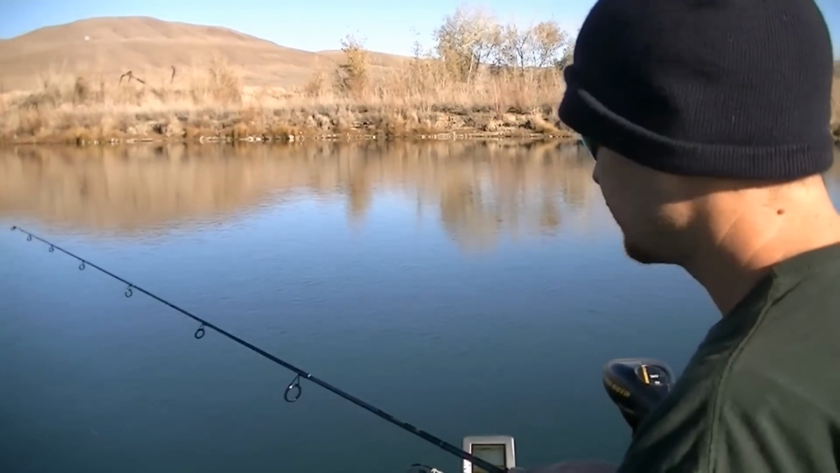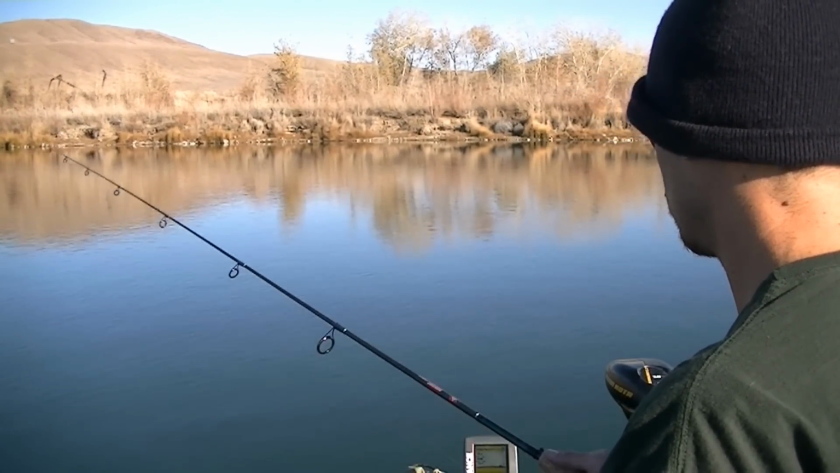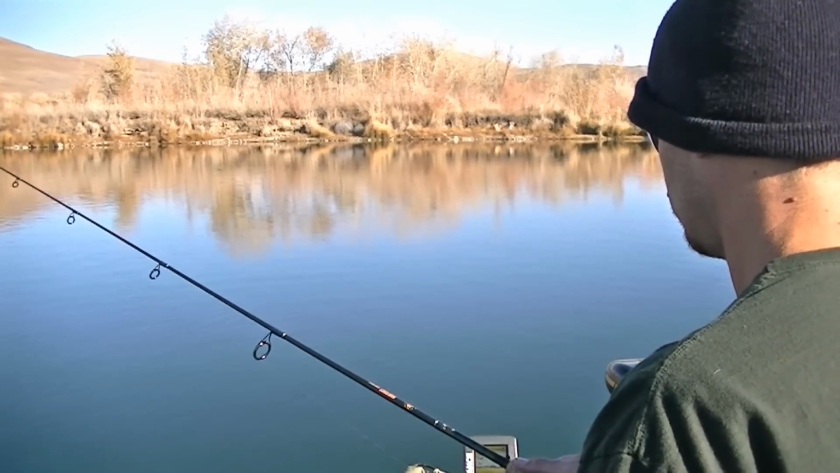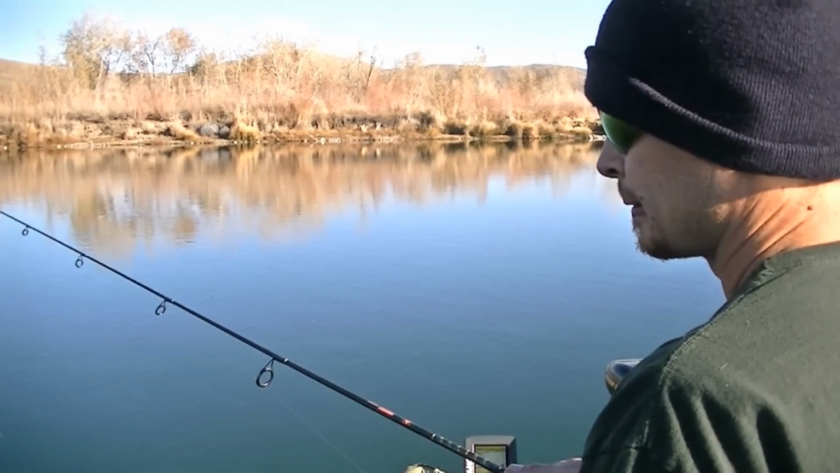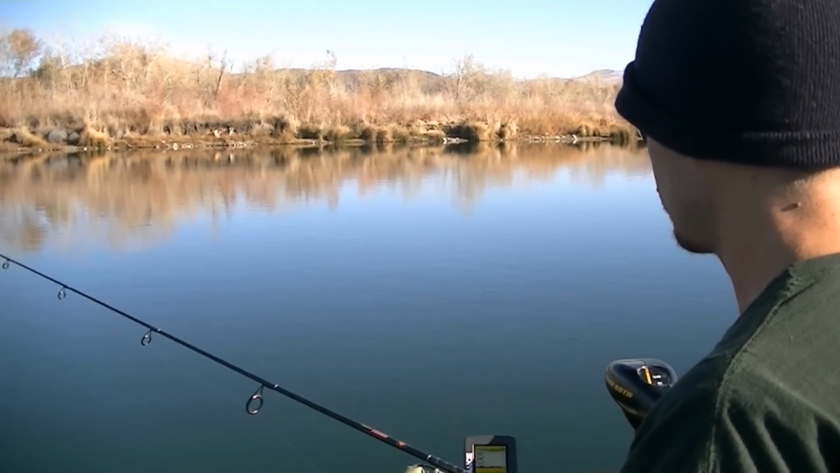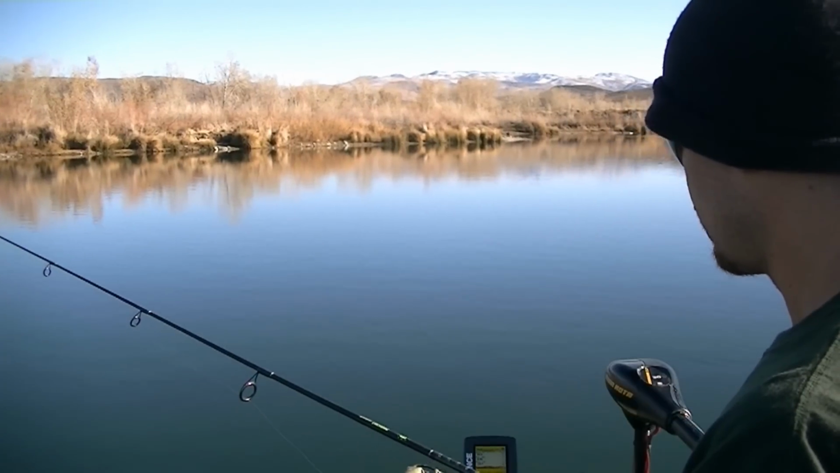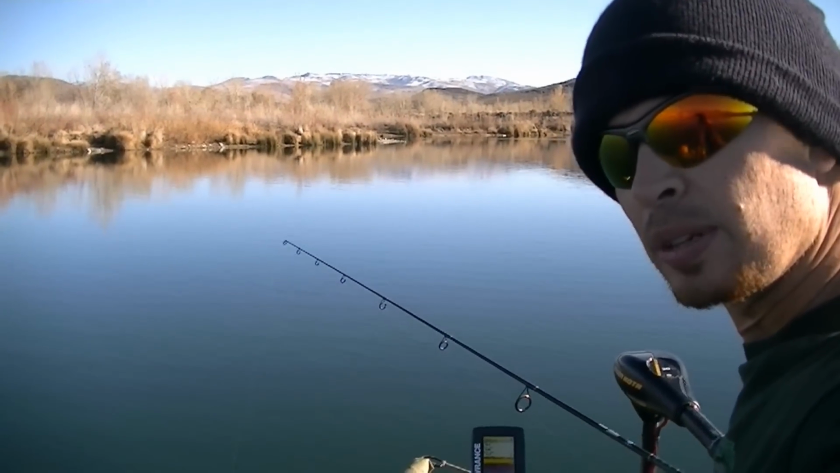Hope you guys got a good view of that. Sometimes it'll take them a minute. I use the Mega Strike on there, and sometimes it'll take them a second to get pretty active. I don't know if you can see it from there, but they're all over the screen right now. Go down a little bit here, so maybe you'll see it there.